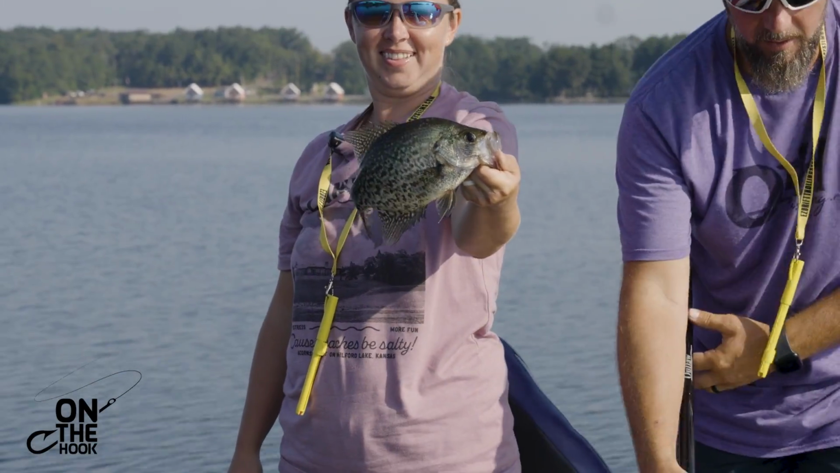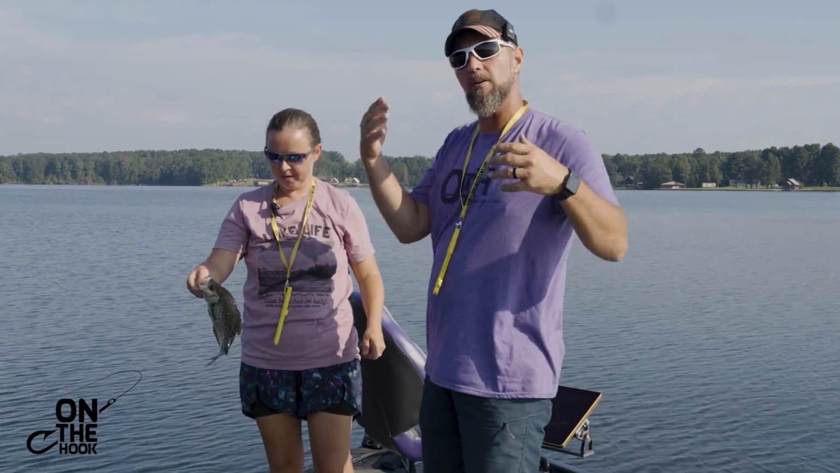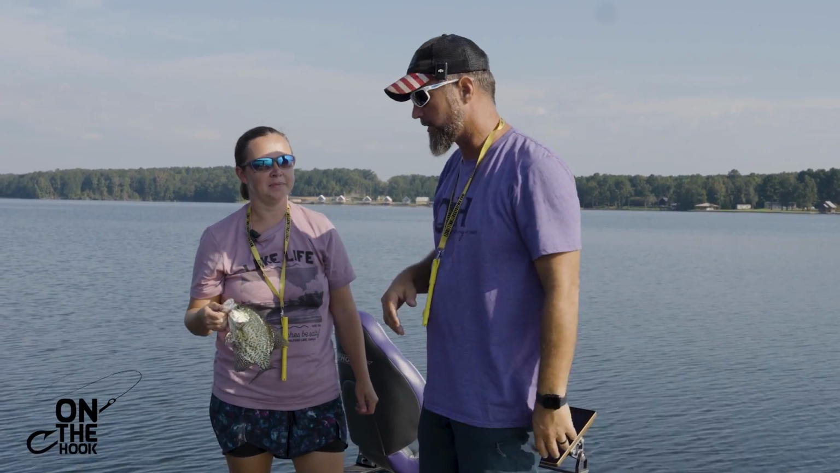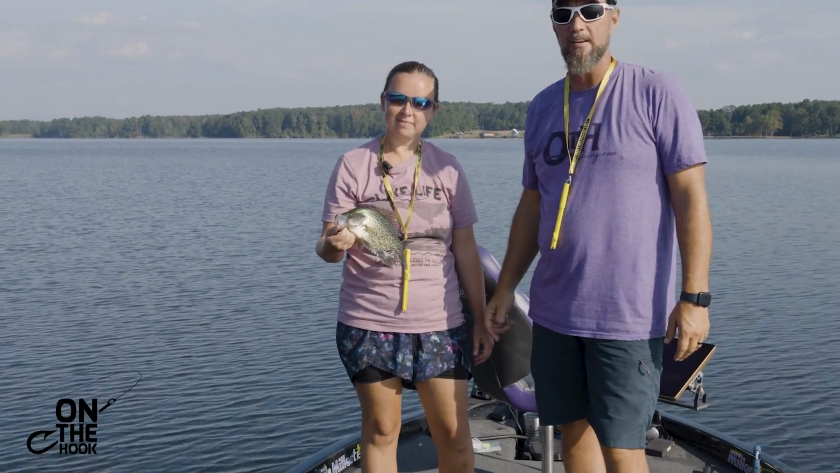Big old black crappie, and from what I could tell from these brush piles, everything was in on them. So when the bass start coming, the crappie go down. When the stripers start coming, the crappie were going down. So I knew, and I said it, I don't know, 3 or 4 times, I've got to find timber that's got them on it, not the brush pile. And right now, that's the ticket.